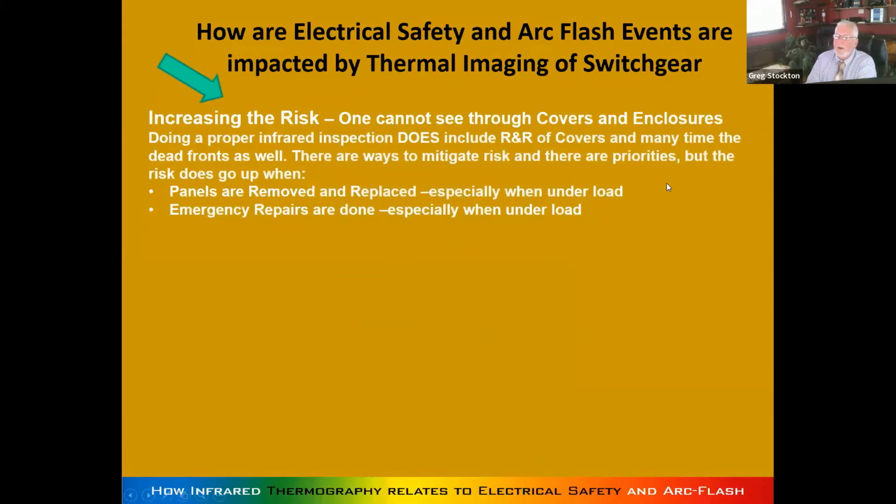Now, let's talk about increase of risk. Yes, I hate to say it, but it's true. It is a fact of life. When you're removing and replacing panels, especially when they're under load, there are lots of ways to mitigate risk, and it's not a bad idea to mitigate risk.